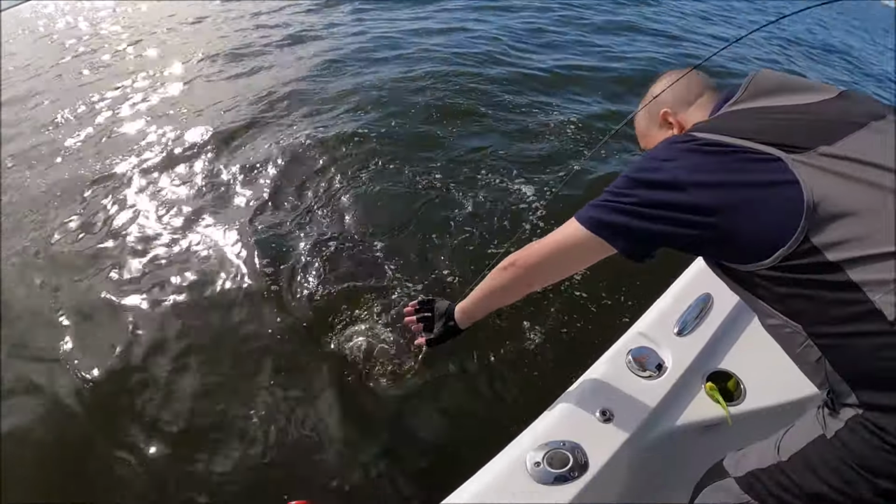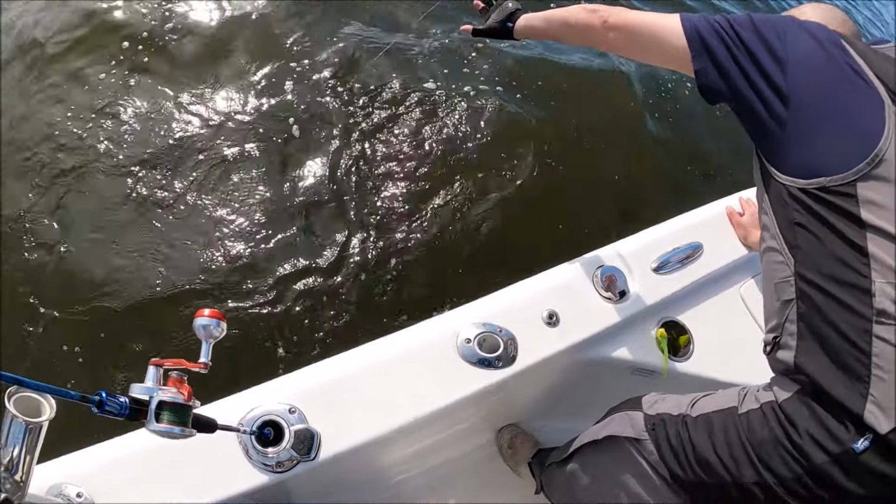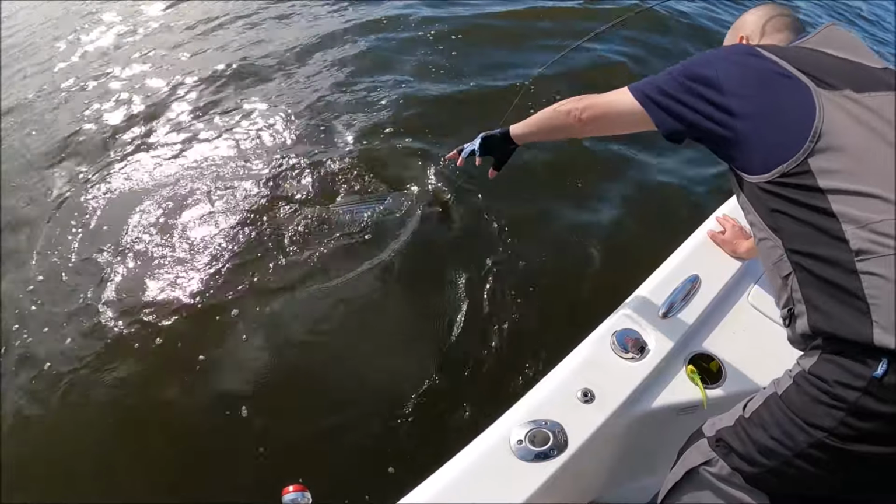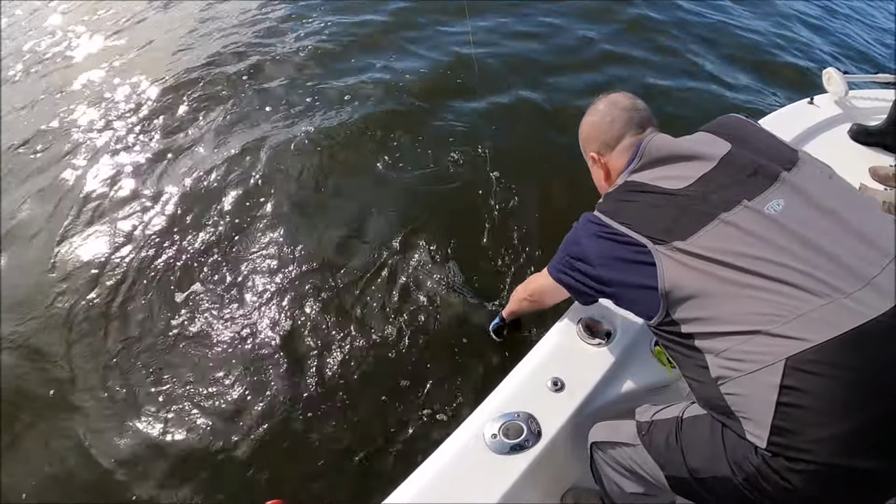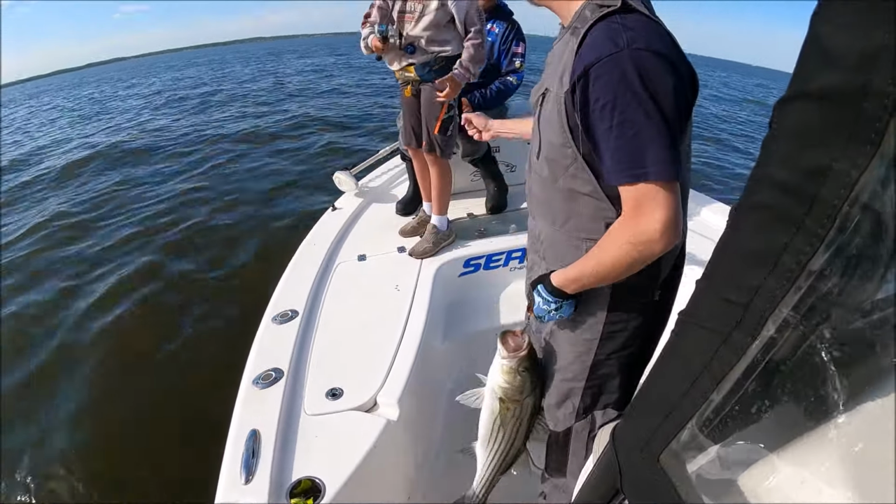Pull up. That's it. Pull up. Put the line in my hand. Pull up, pull up. I know she wants to go. Here, pull up. Good job, bud. In the boat, kid. There you go. Good job. That's your first spoonfish.